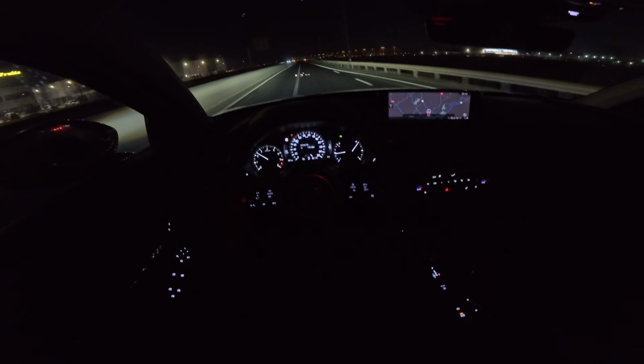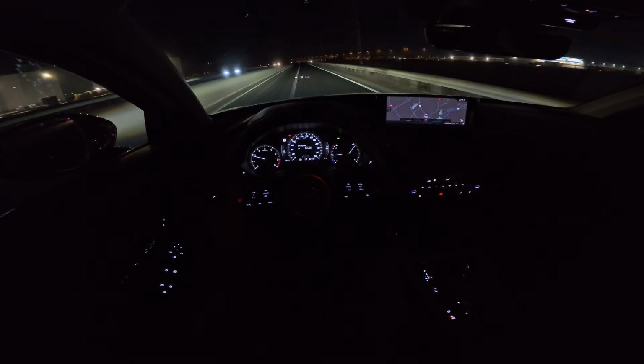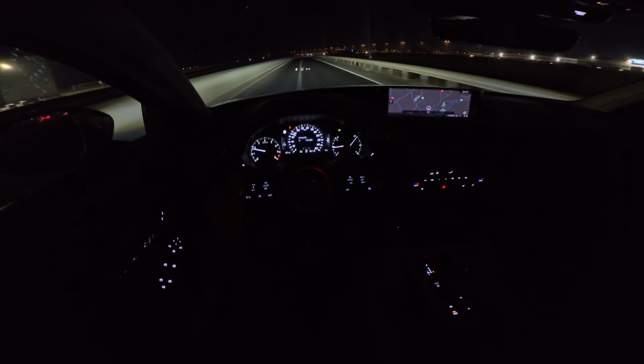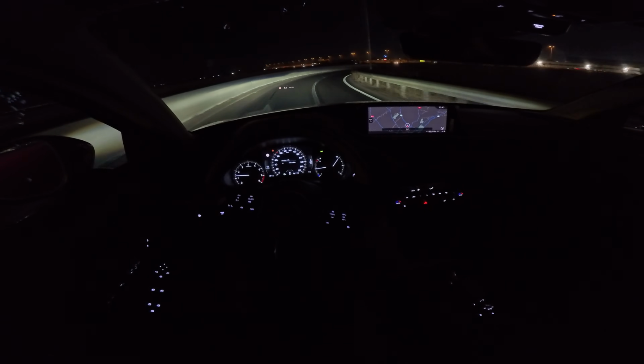But the engine, it's so silent. I like it. Look how nice ambient you have in the nighttime. I think you can drive long trips without any problem. It's silent, super silent inside.